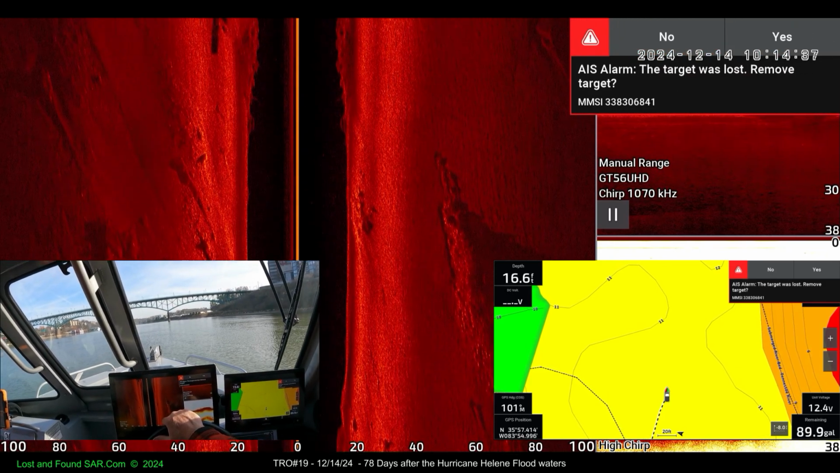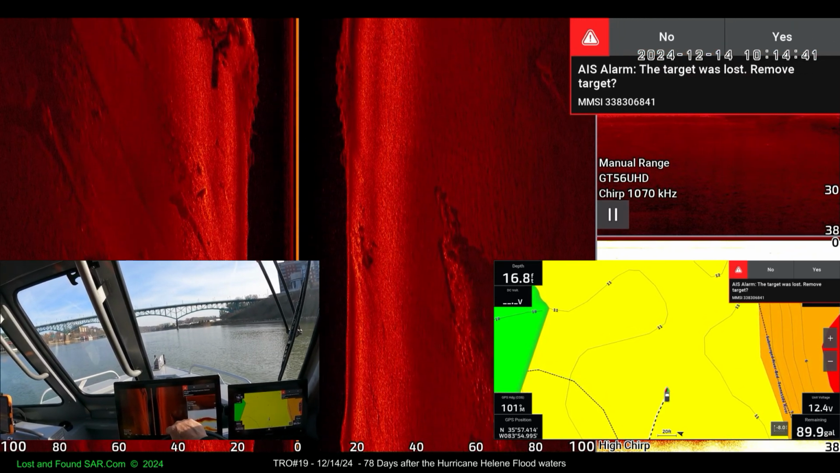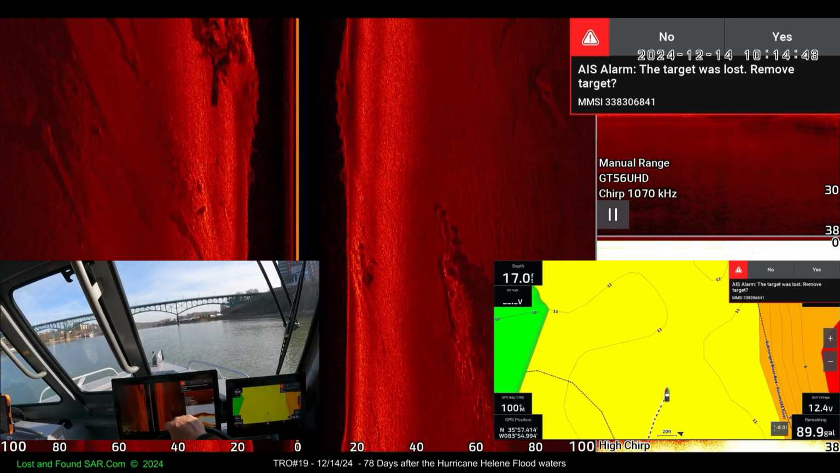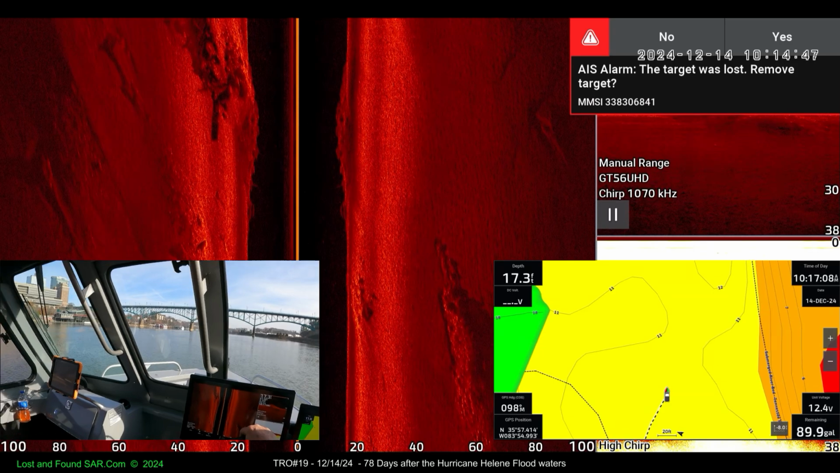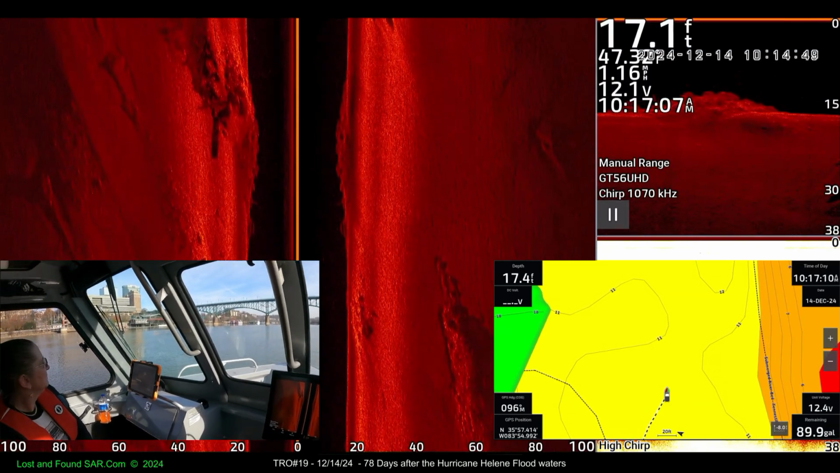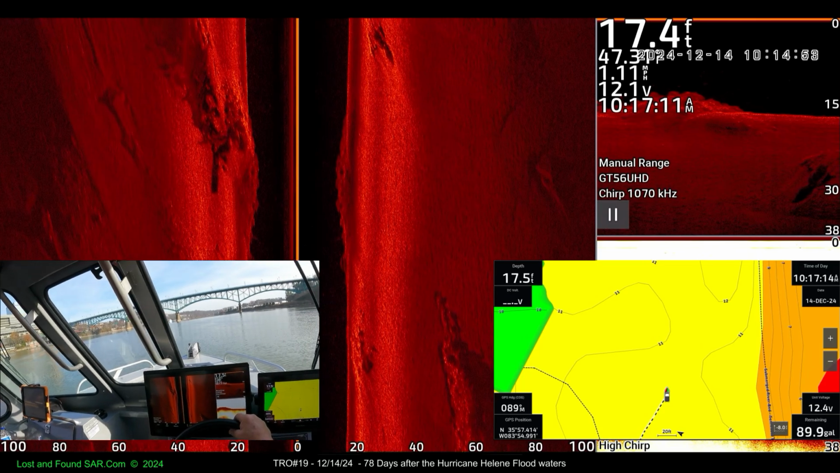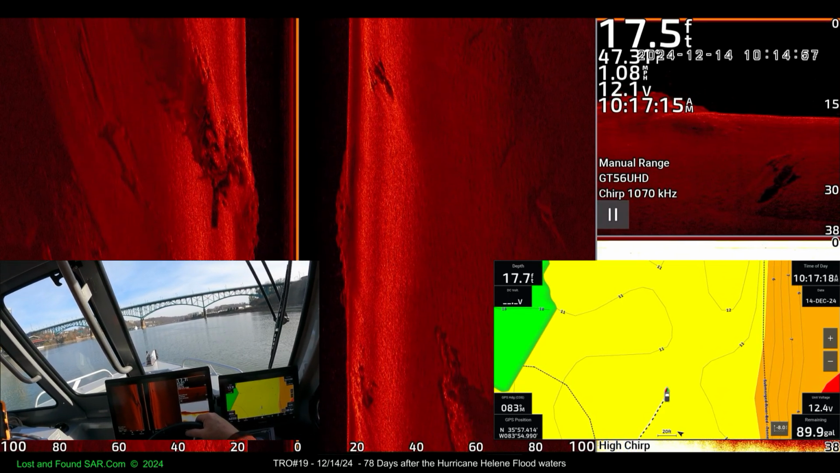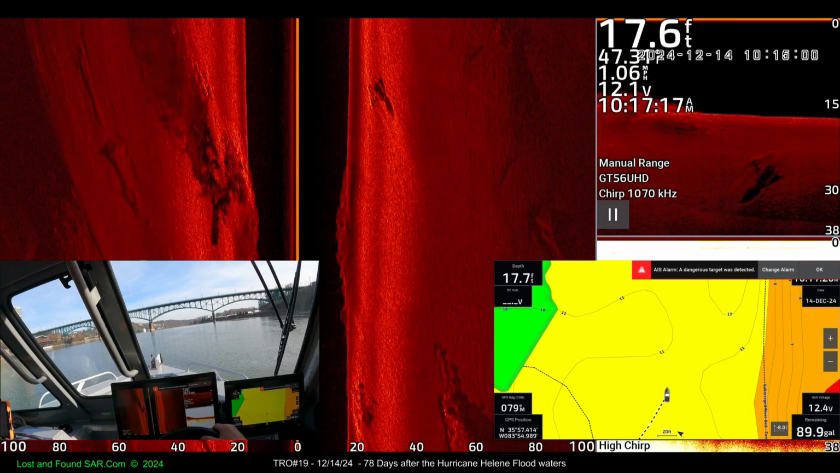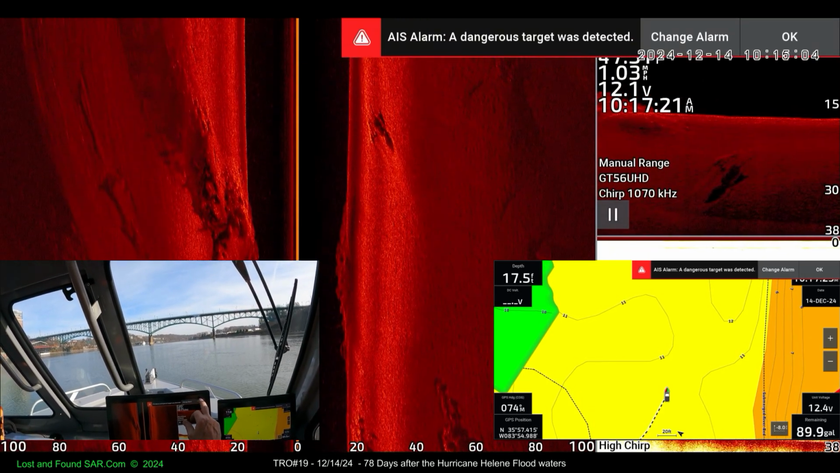EIS target. This target was lost. Remove target. Okay, so remove target then. It says it was lost. Yes. But what if it comes back online now? We've removed it, so now if it comes back online, we won't have it, huh? That's why you don't want to remove it. If it comes back online, it'll find it. It won't come back online because now there's another one. Was detected. Okay.